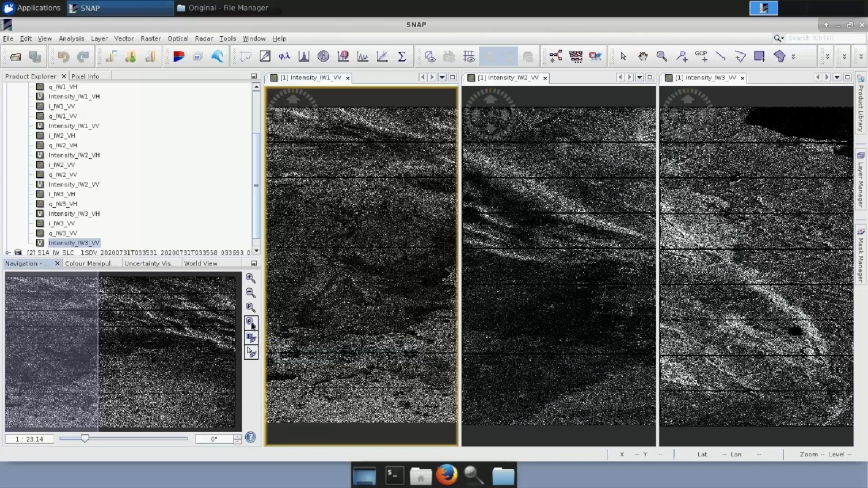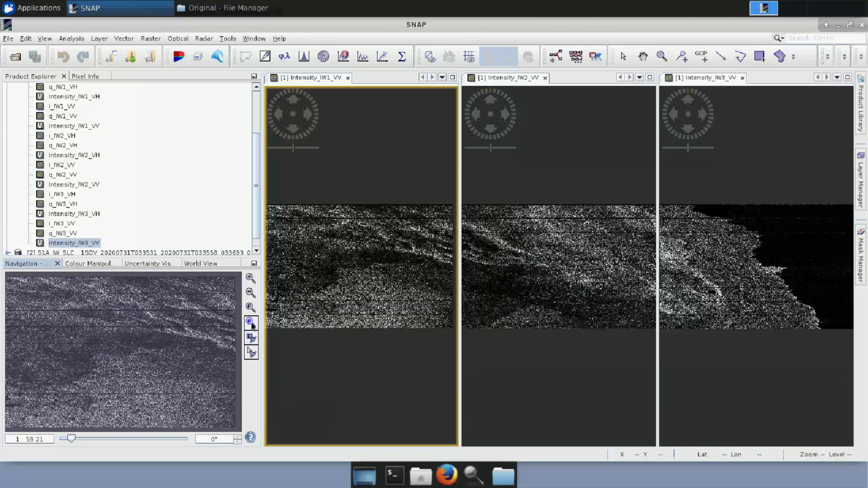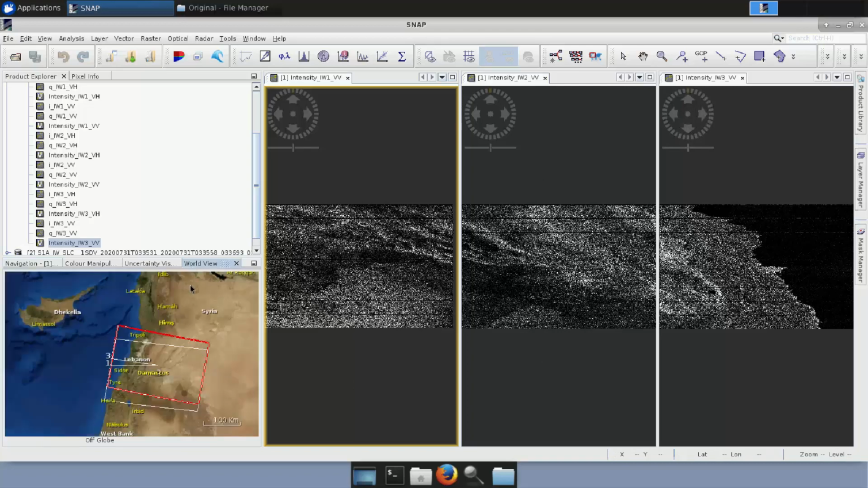Let's click here in order to have all of them in full zoom. And once we have the first, the second and the third, if we go now again back to world view, we will see that here the sea is on the left part of the image as we see it, while here it looks to be on the right. So this SAR image looks like it has been mirrored and upside down.